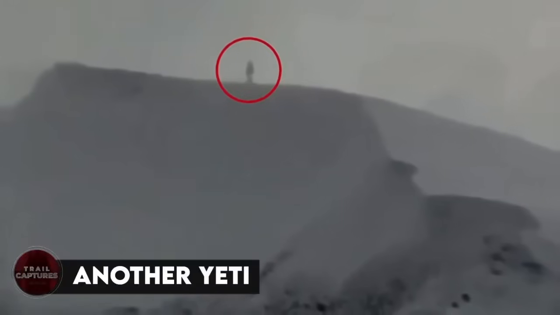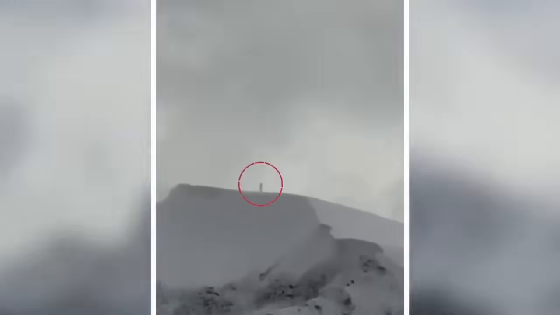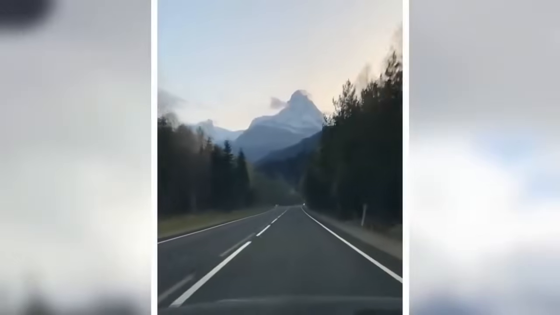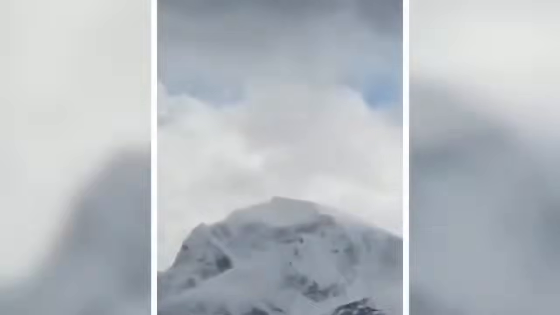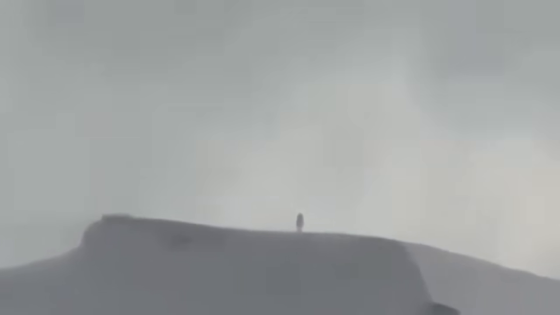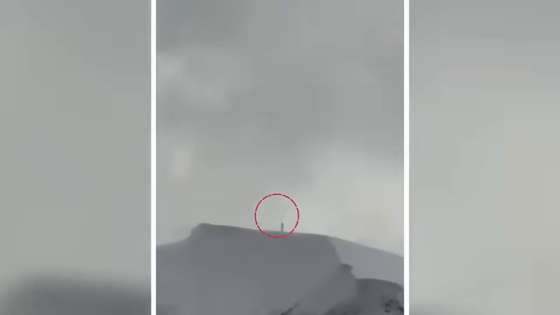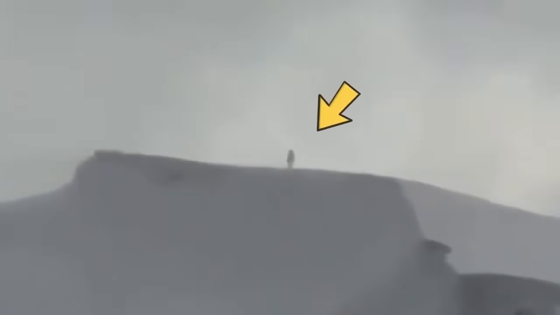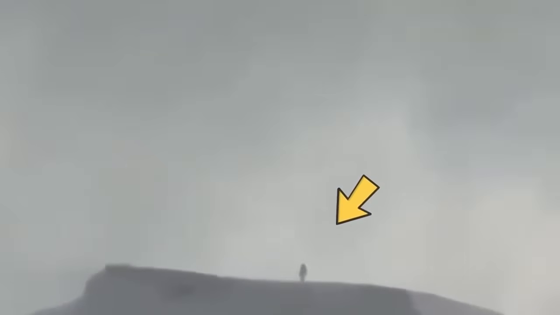Another Yeti. The person who filmed the video was extremely surprised by the massive creature that he captured. However, the shocker was that the creature was nowhere to be seen when they returned the next day to film it again. This caused a frenzy online as people tried to decipher what it could be. Some speculated it might be a Nephilim or a Yeti, while others believed it could be a top-secret military project.